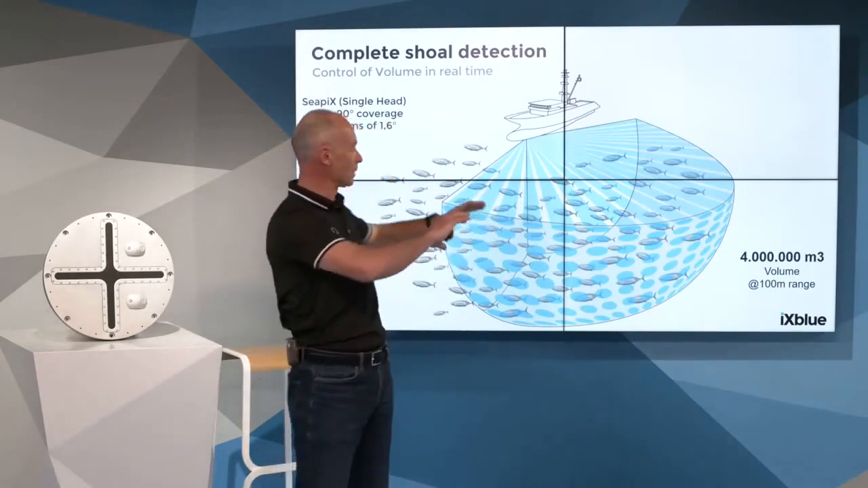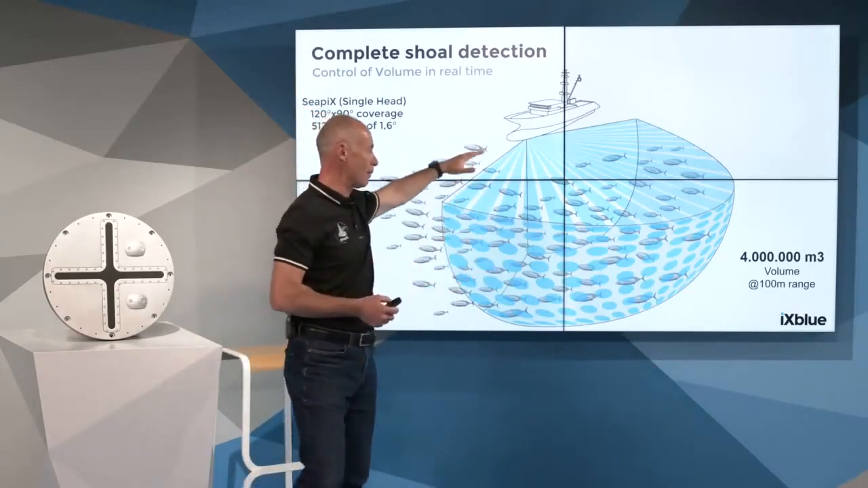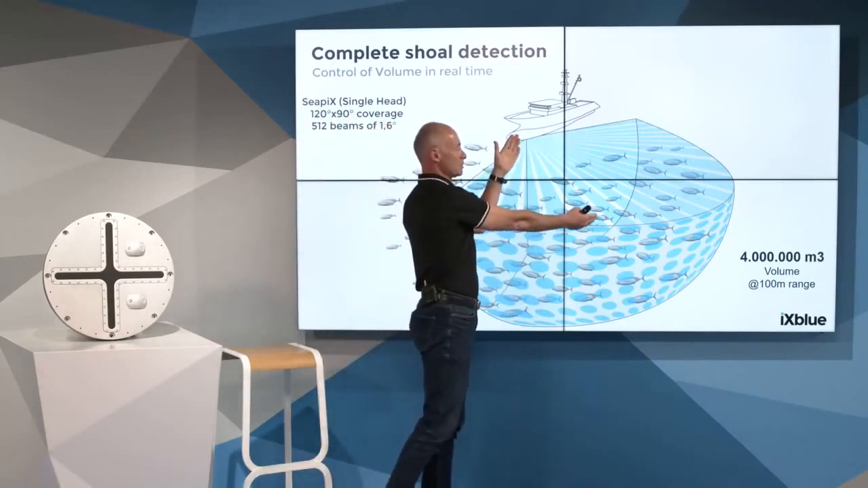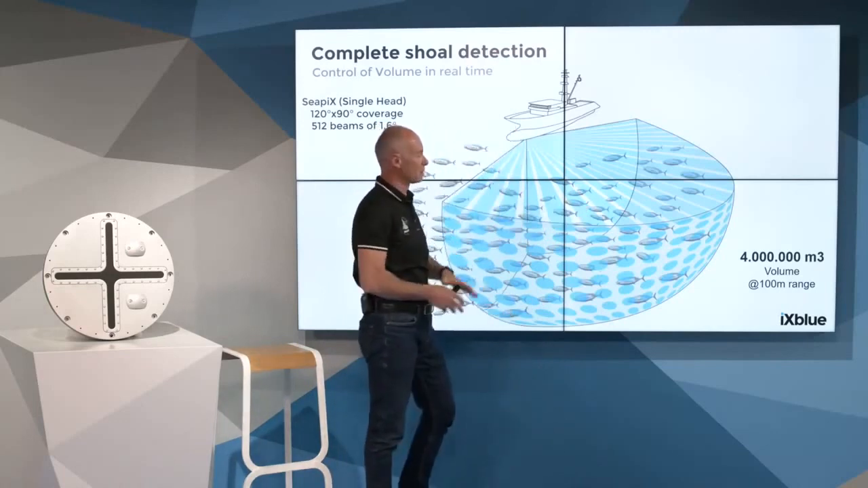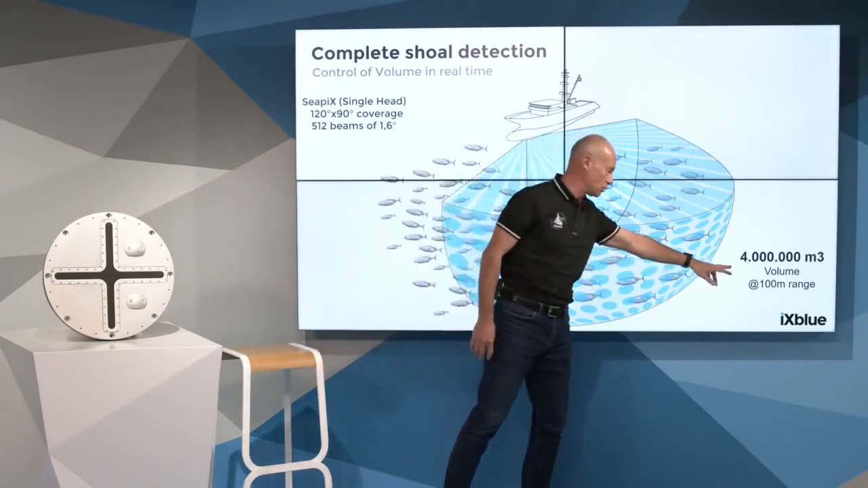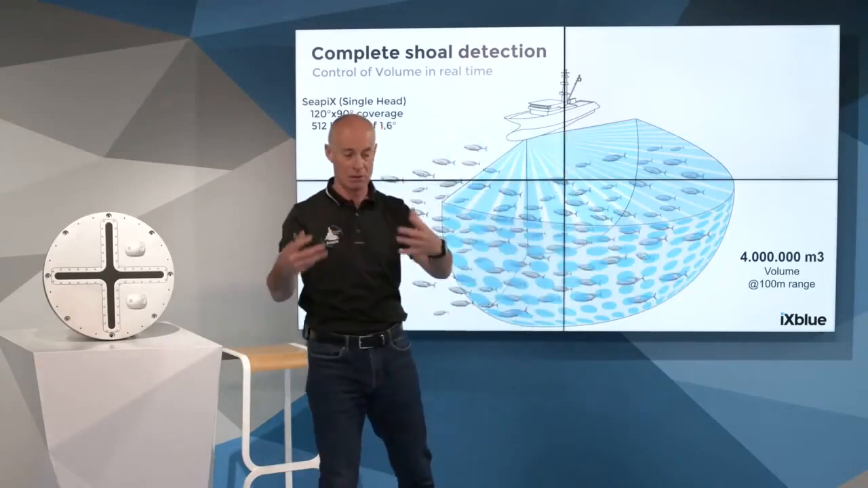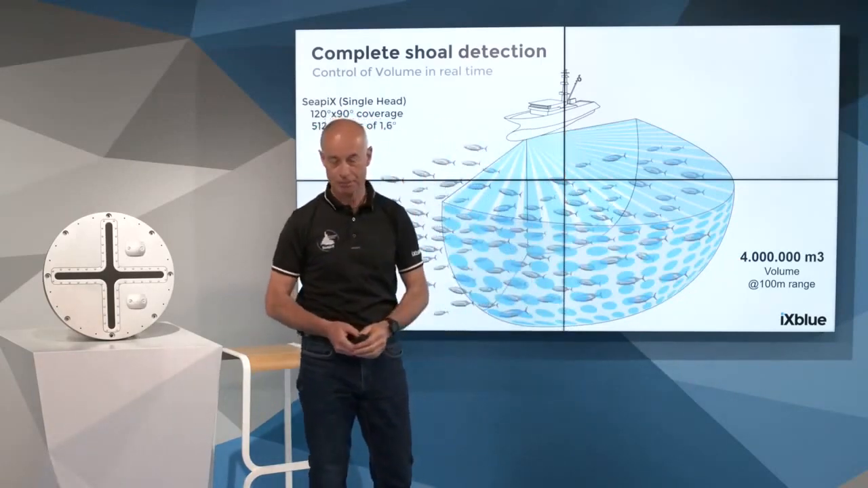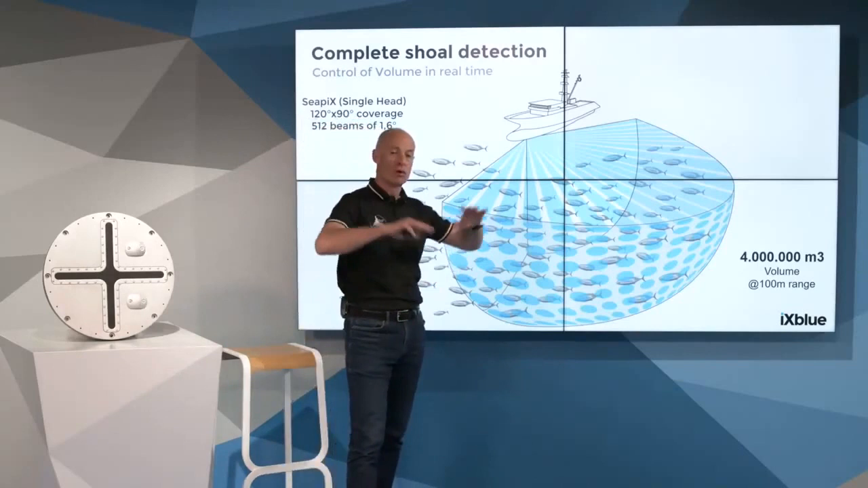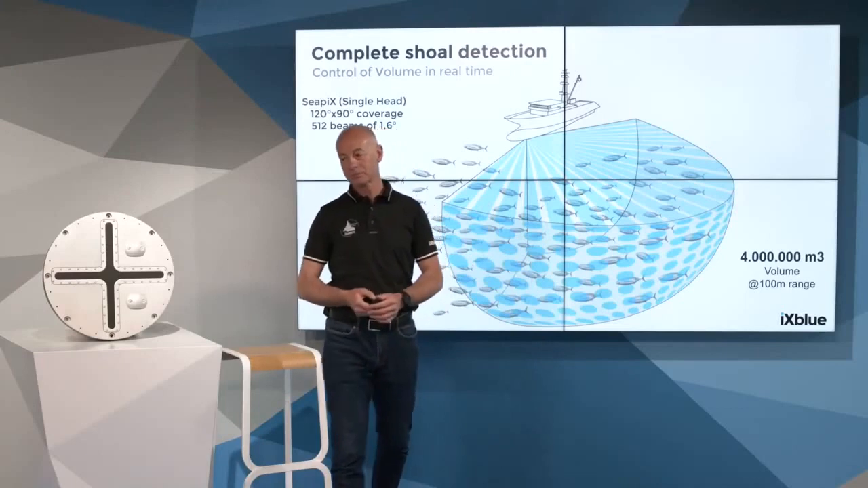This volume allows a perfect control in real time of everything from surface to down. The operative range is 400 meters and 400 meters depth. So it's like a half sphere from surface to down. As you can see, the figure is much higher for the volume coverage compared to classic regular omnisonar and echo sounders. That's a key point, and that's point number one. It's volume understanding, volume coverage, to have a better understanding of the tuna shoal.